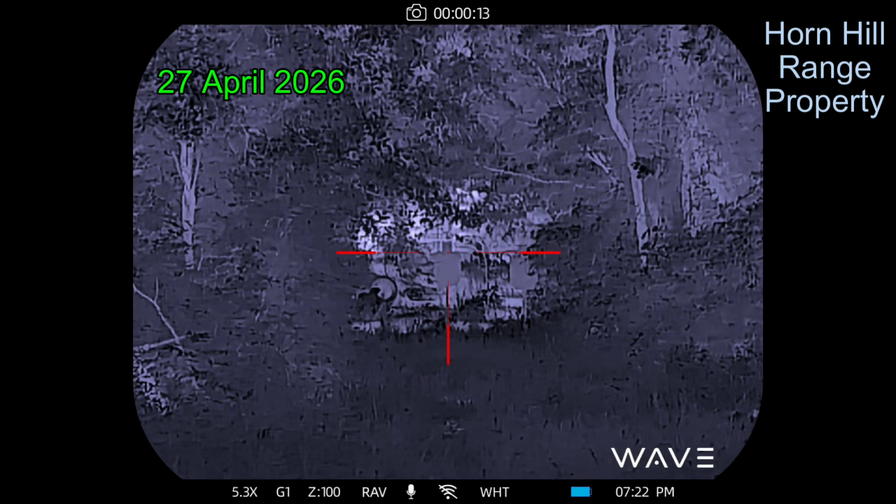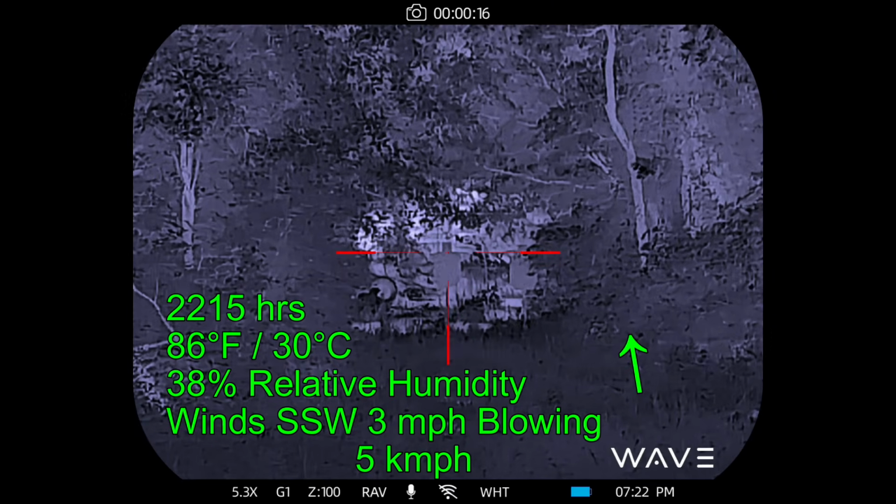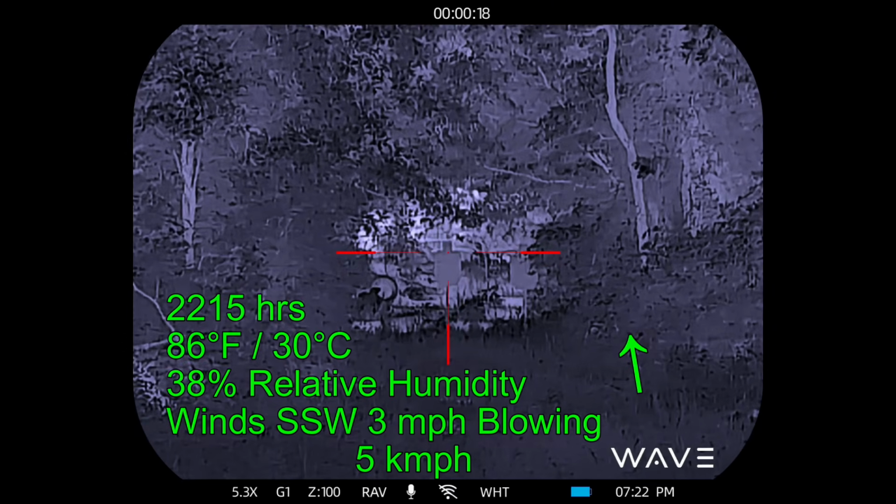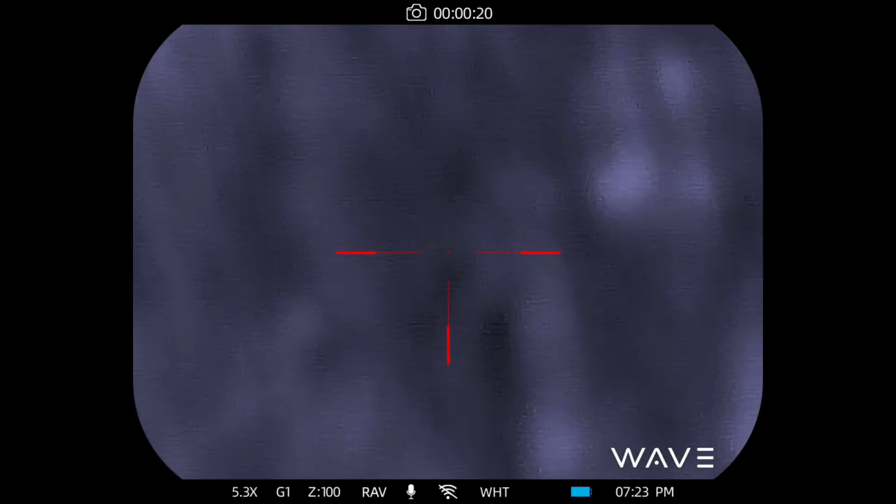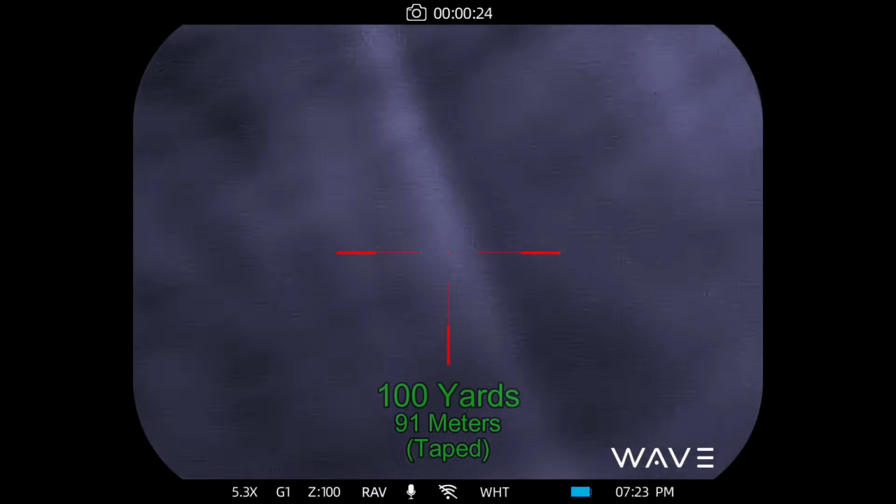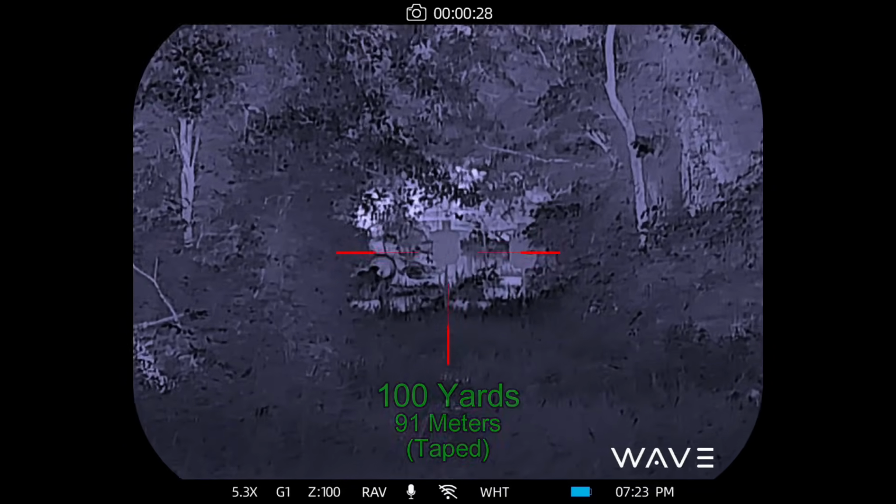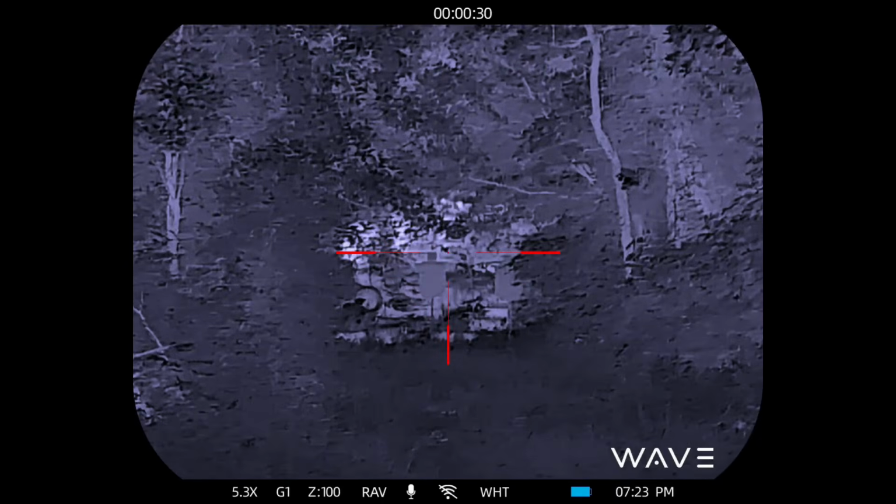A few days later, I'm at the range and I'm confirming zero after going through my practice ammo. I had reloaded my magazine. It had not chambered a round. Alright, we're going to try that again.